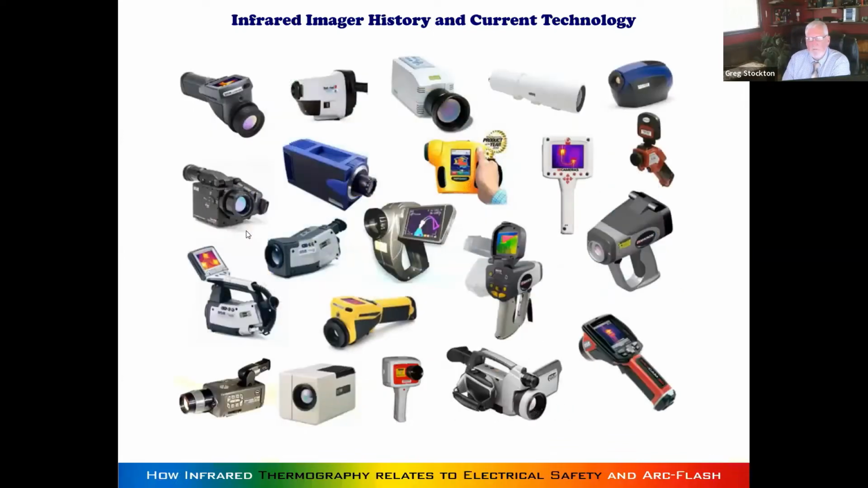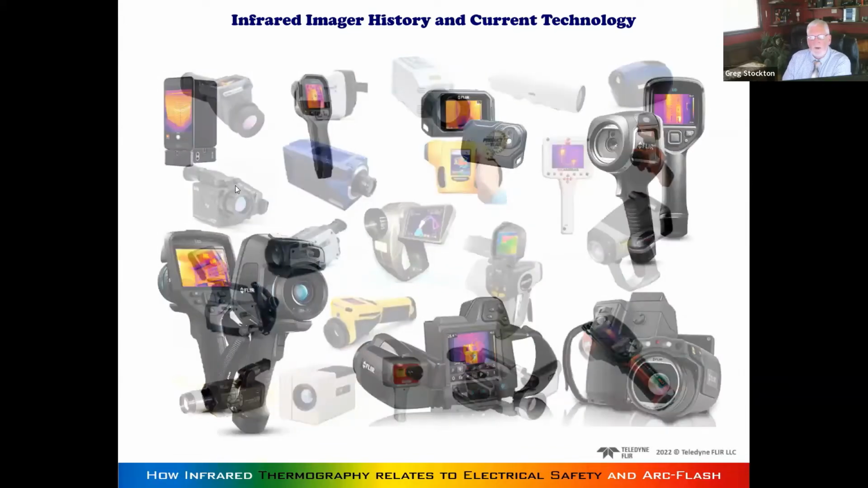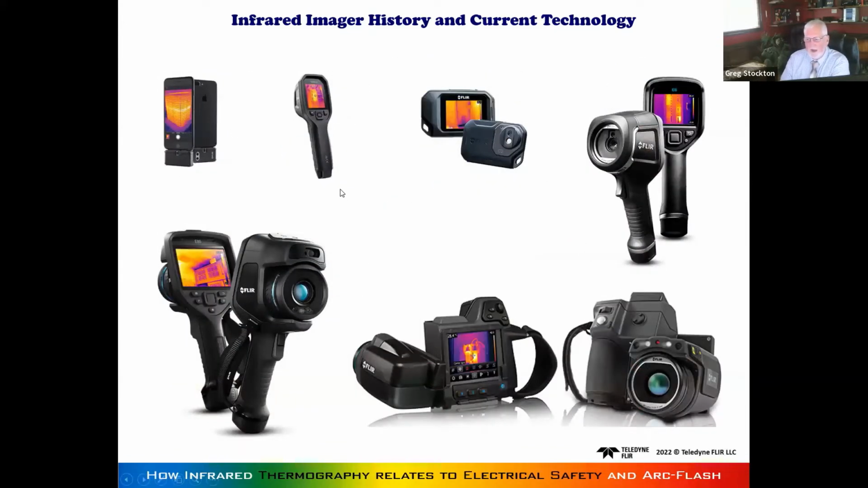There are lots of different cameras. It's an electronics business, so that's the way it goes. There's competition. FLIR Systems is Teledyne FLIR now, and they make really good equipment.